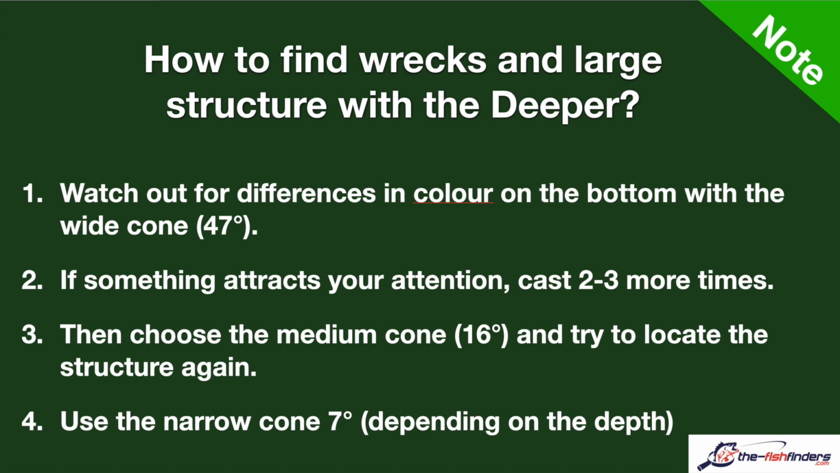You should offset your cast a little to the left and right. The closer the Deeper is to the structure, the stronger the signals will be. Once you have roughly located the structure, use the medium cone, which is narrower. Now you have seen how to find structure and wrecks on the bottom with the Deeper Chirp. Now we move on.